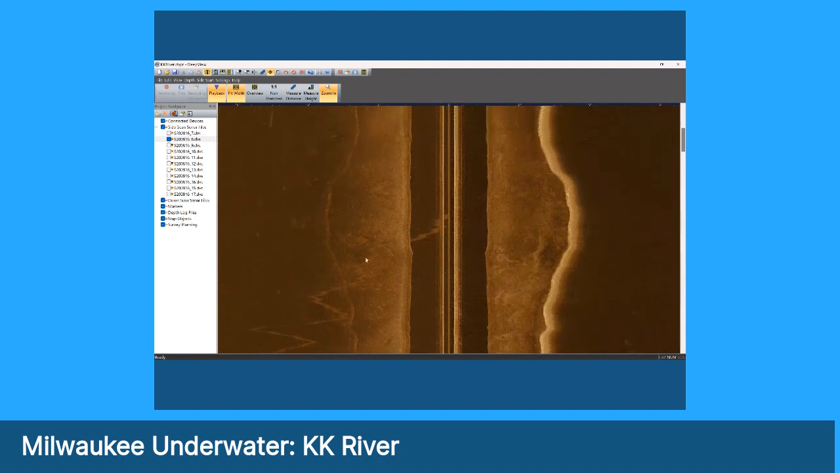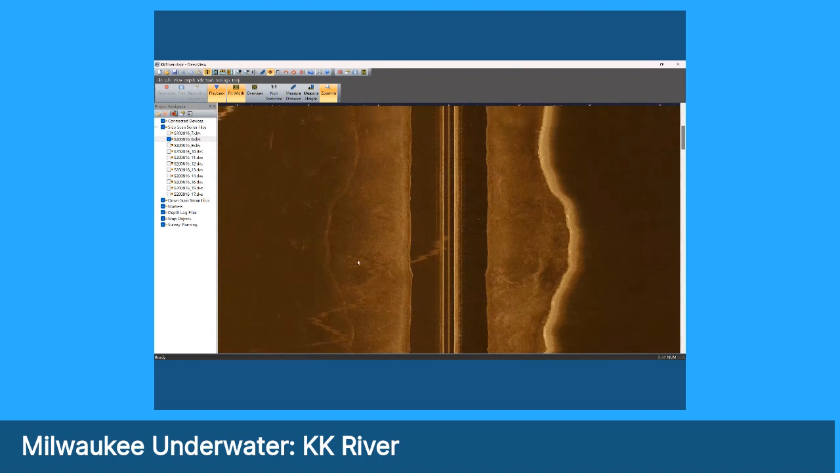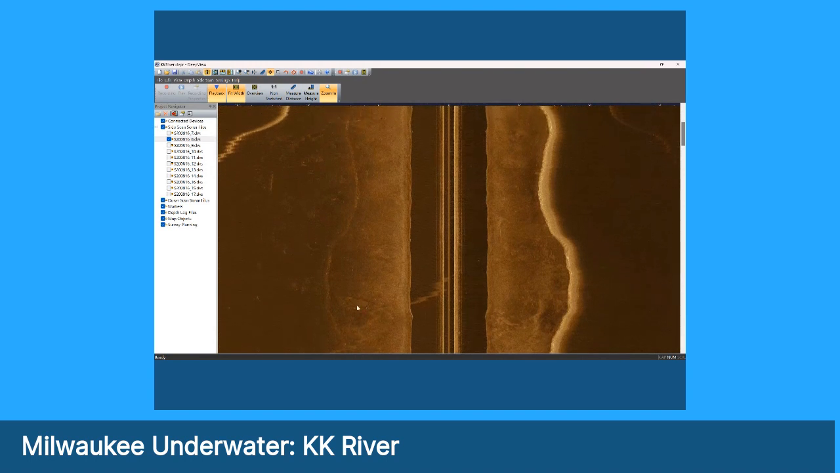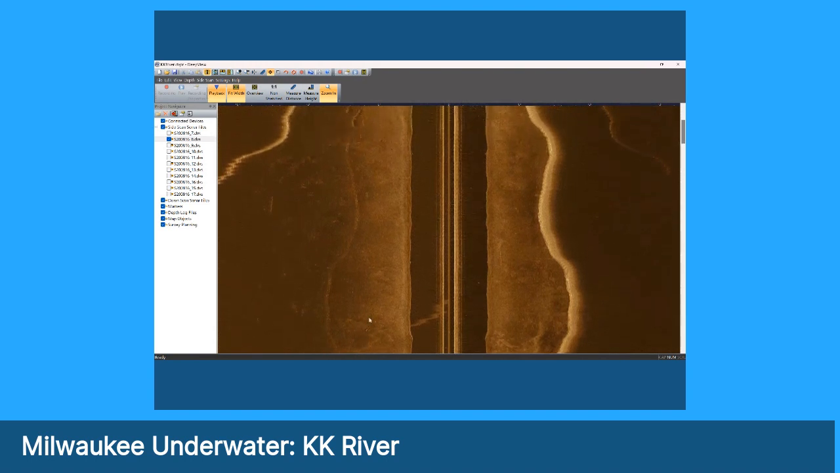There's this spot off to the left where something is on the bottom. It looks like it's formed a little bit of a little hole there in the bottom.